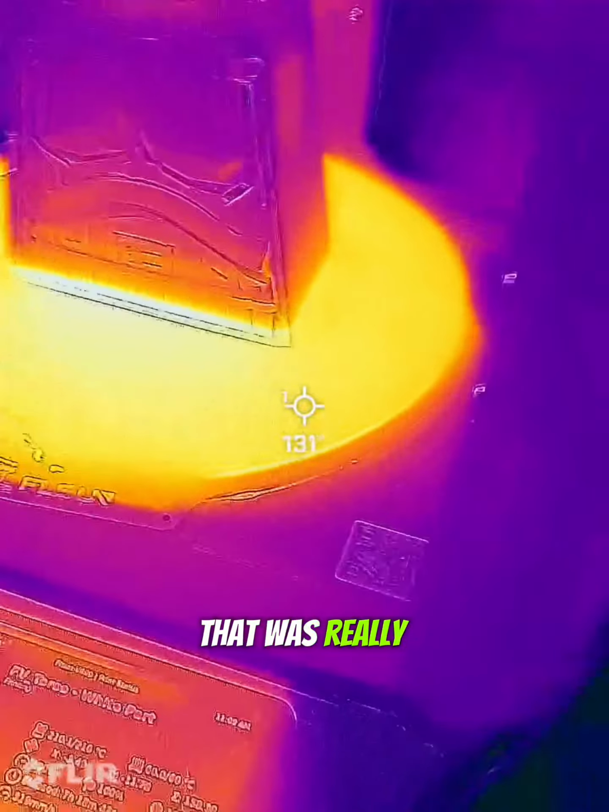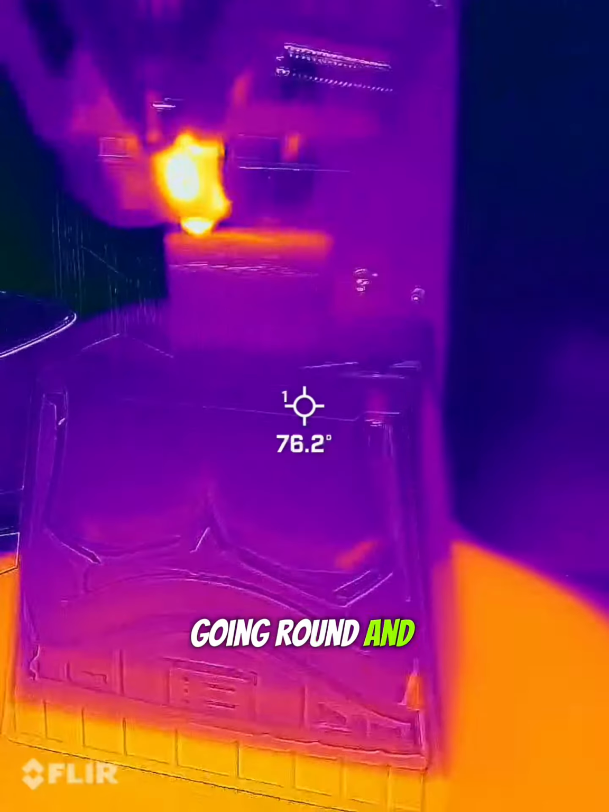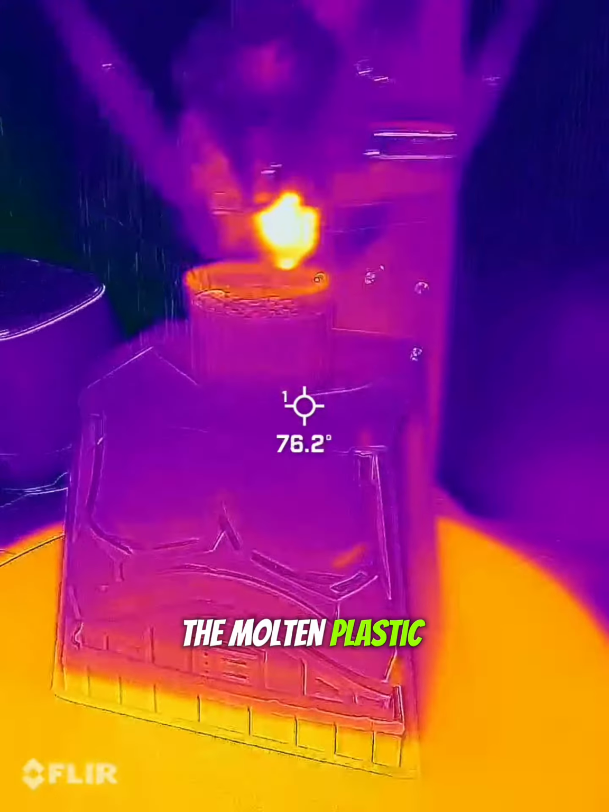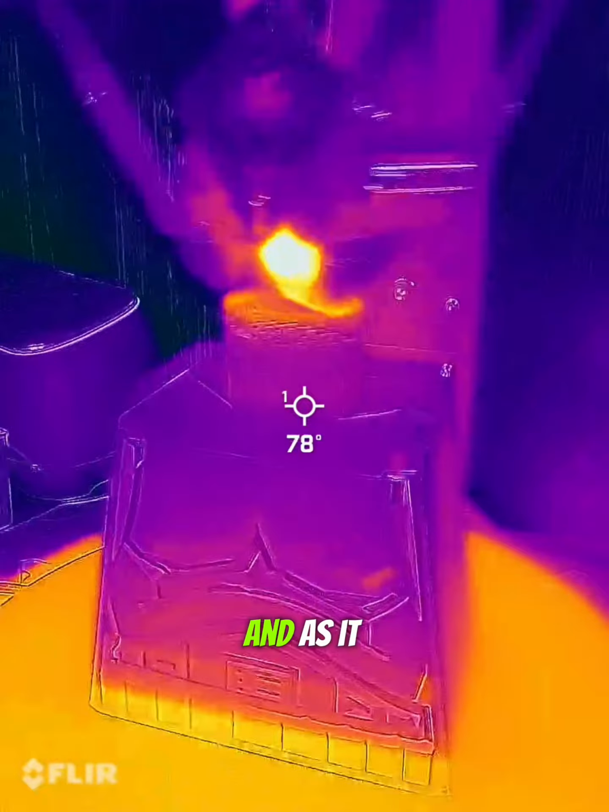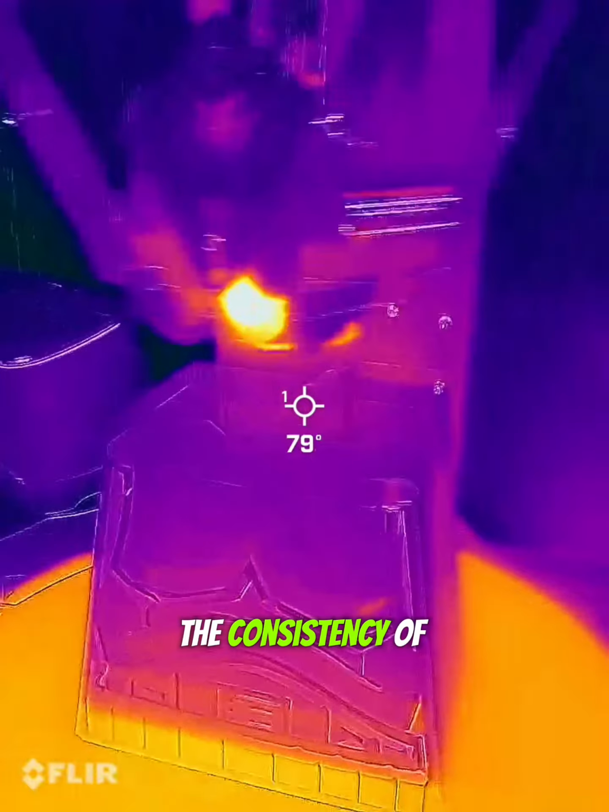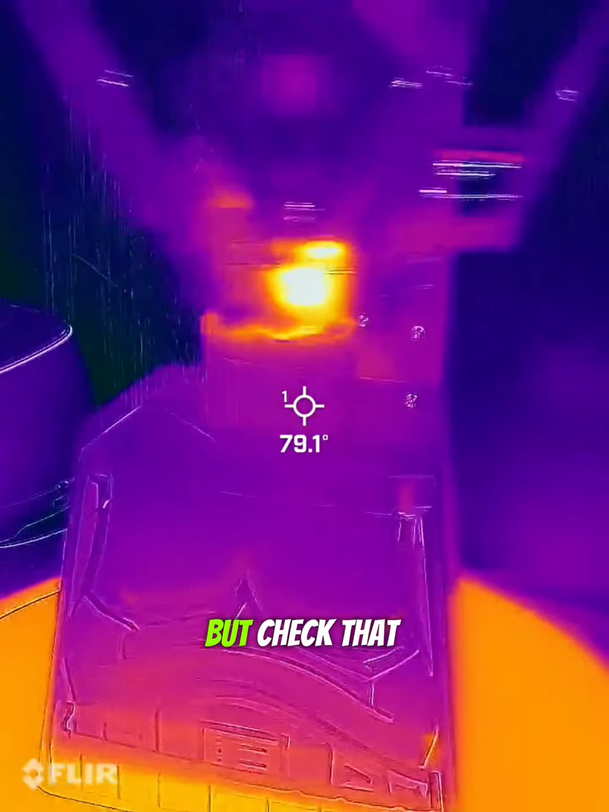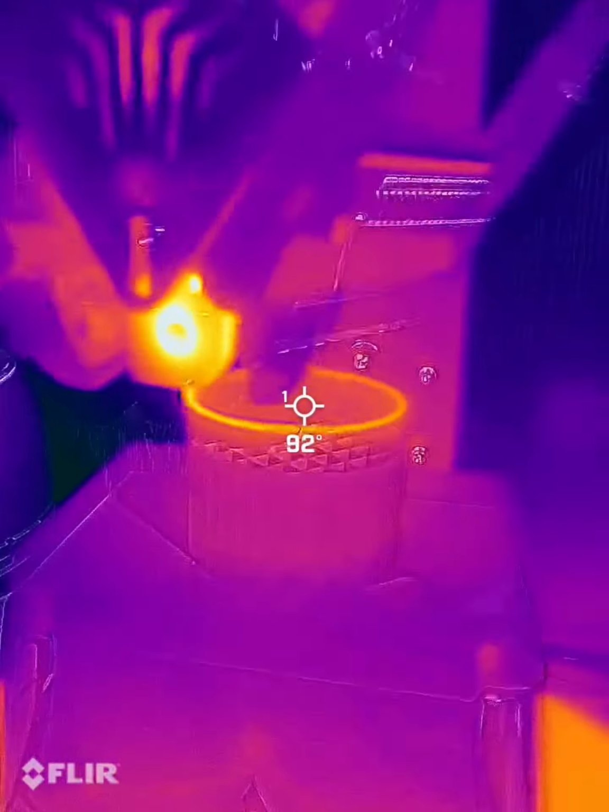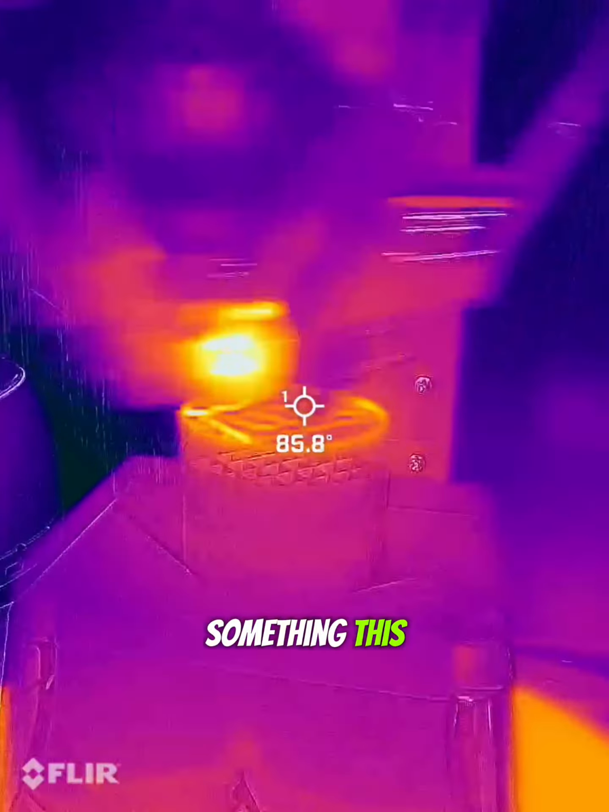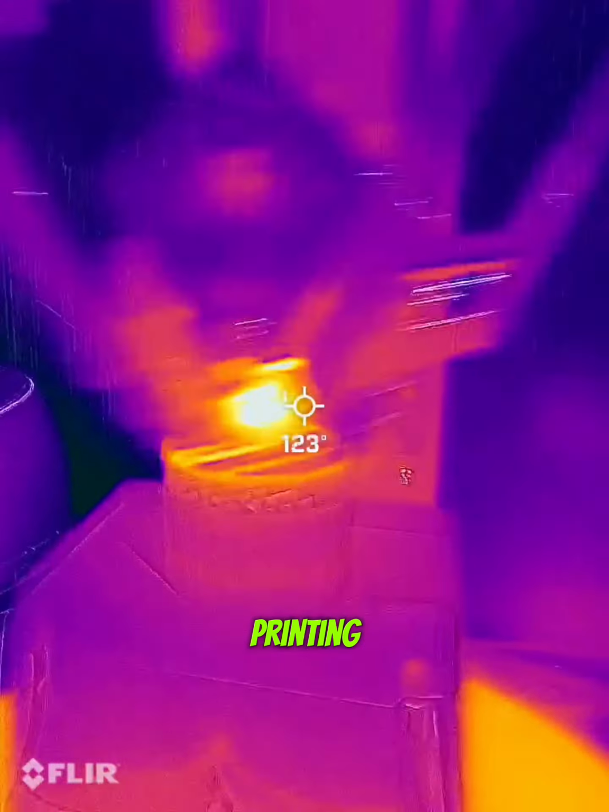So, another thing that was really cool, this is more of a nerdy thing to look at, is check out that print head going round and round and printing. You can see the molten plastic as it runs around at 210 degrees and as it cools. You can see the consistency of the hot end. Granted, it's a lot tighter. You can't see fully what the nozzle's doing, but check that out. How cool is that? Very rare do you get to see something this up close with 3D printing in terms of temperature. More of a different aspect of looking at 3D printing.